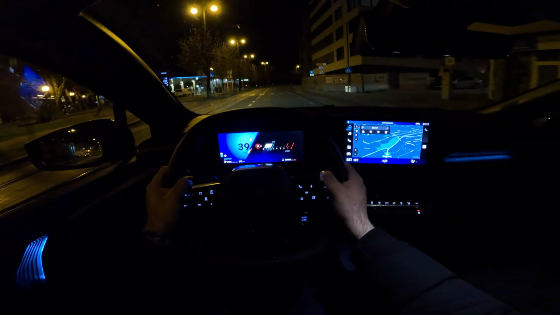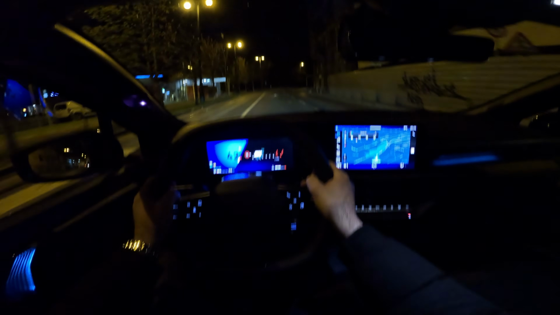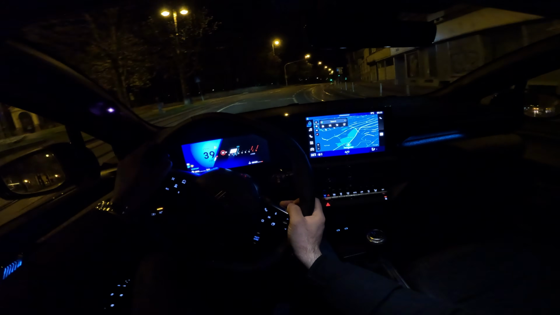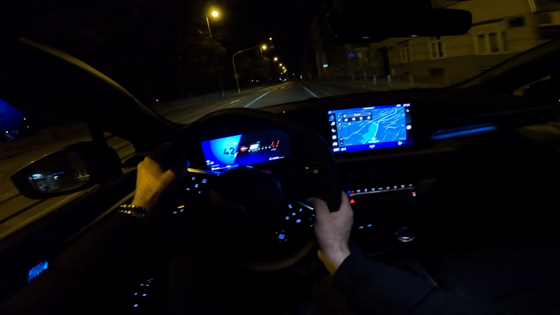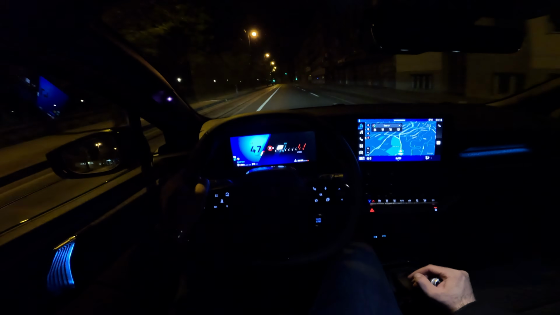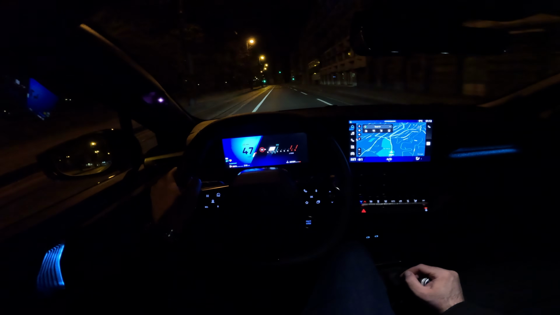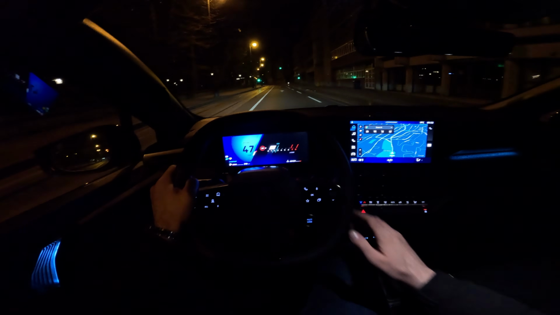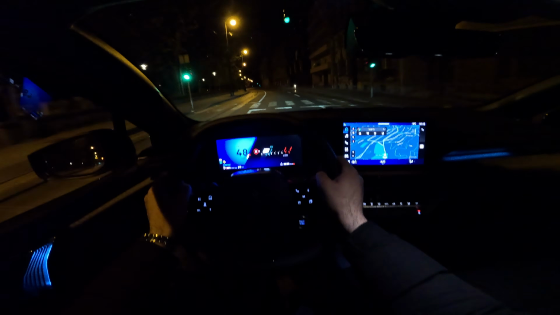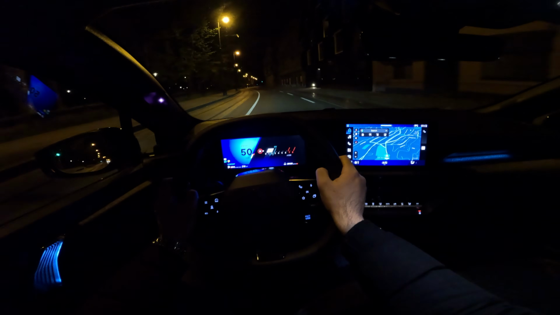And the advantage of the 16-inch wheels that we have on this model is, of course, in the comfort, but I would still prefer to have the 18-inch wheels. So they are 500 euros extra here in Croatia for this trim. So yeah, in my opinion, that would be the very nice spec.